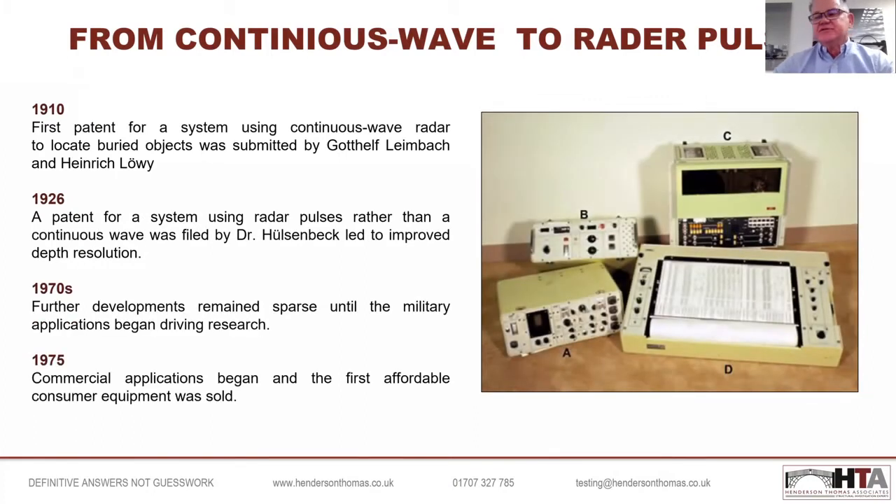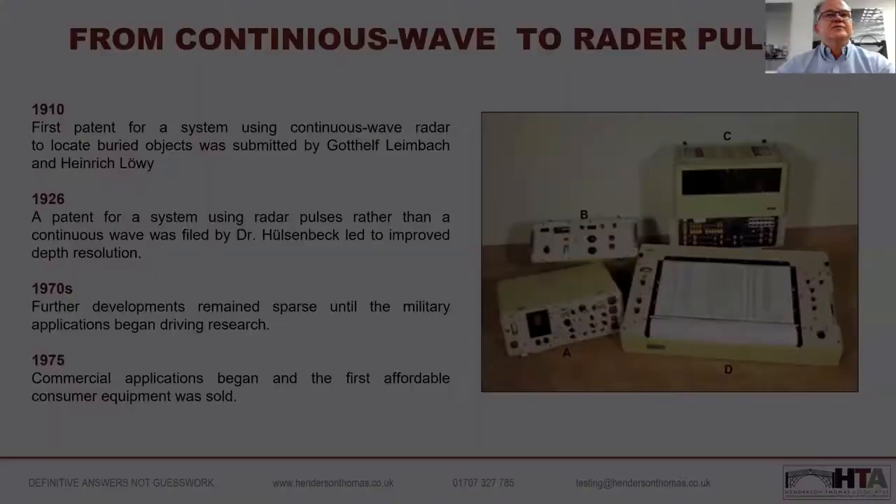Just as a brief introduction, a bit of history on GPR. The first patents were issued at the turn of the century, around about 1910. There were some further developments in the 20s, but to be perfectly honest, there really wasn't very much development of the technique until the 70s, and that was initially driven by military applications in the US. Round about the early to mid 70s were the first commercially available bits of equipment that we could actually use in the field.